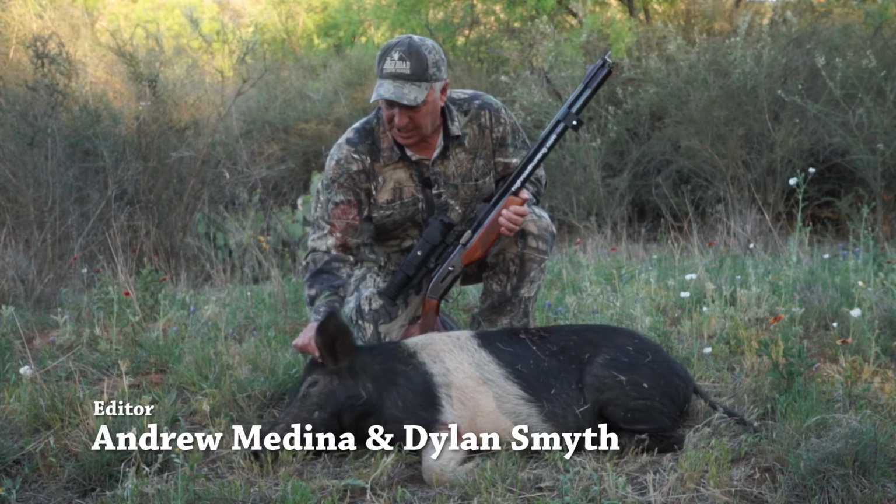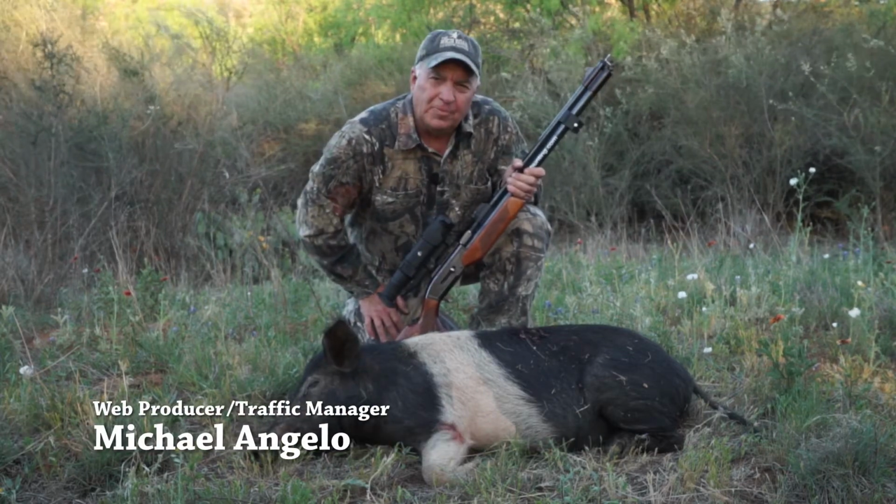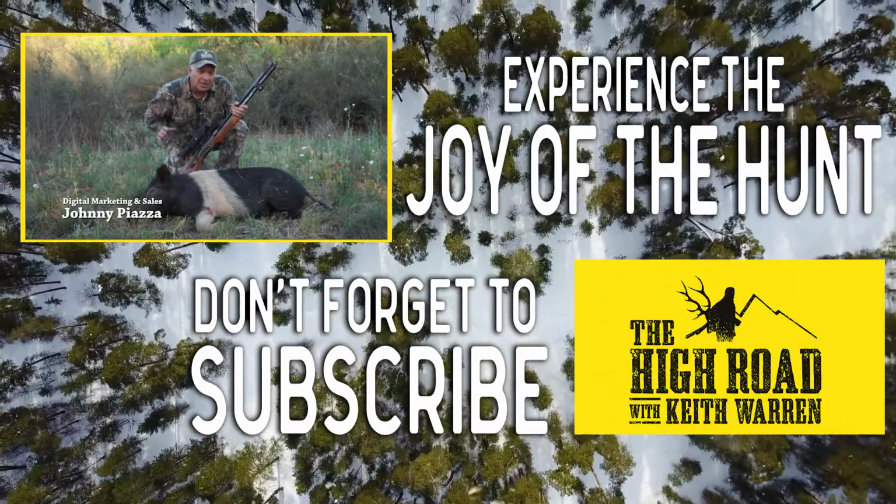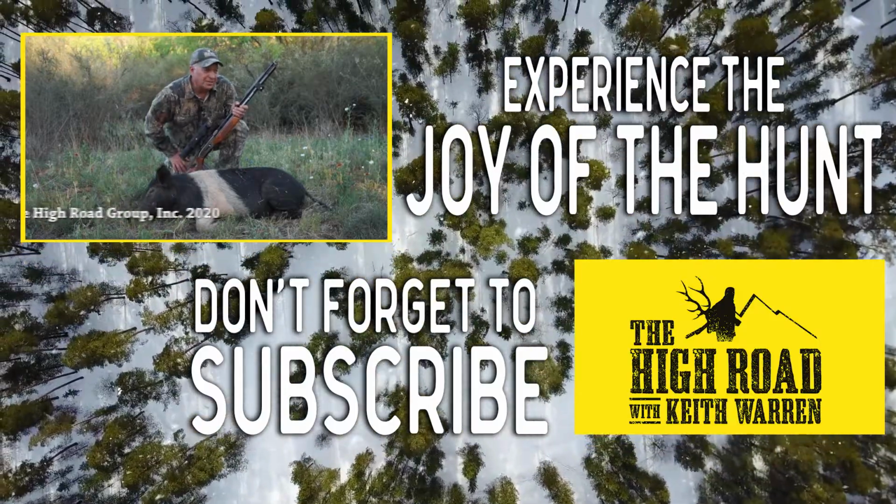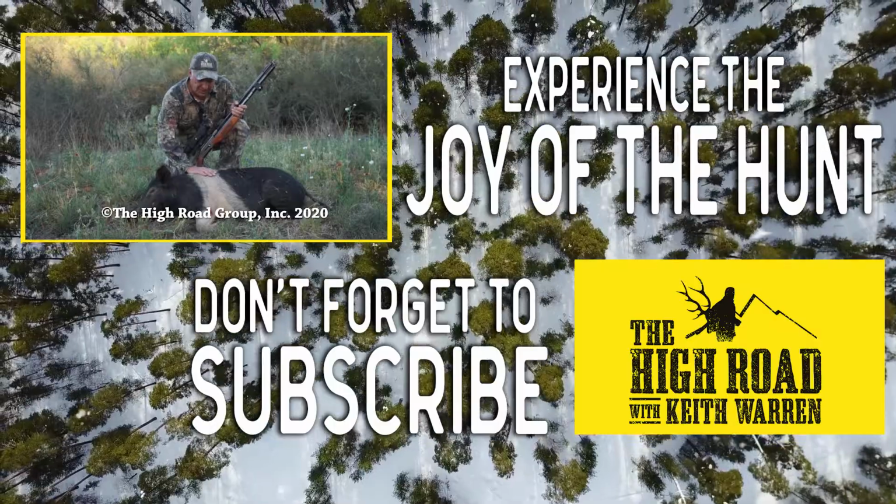Nice size eating hog, Texas hill country, and this place is full of them. They say that every year you've got to kill about 70% of the hog population in order to keep the population at a constant. And so anyway, we got a whole lot more work to do ahead of us, but this is a real good eating size hog.